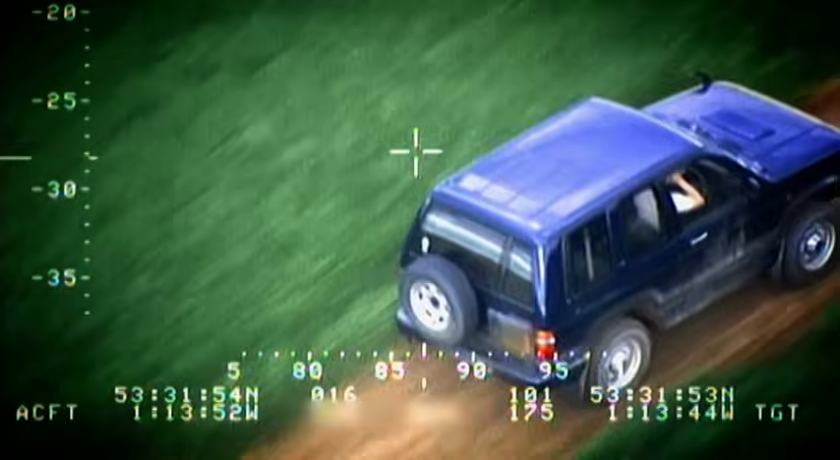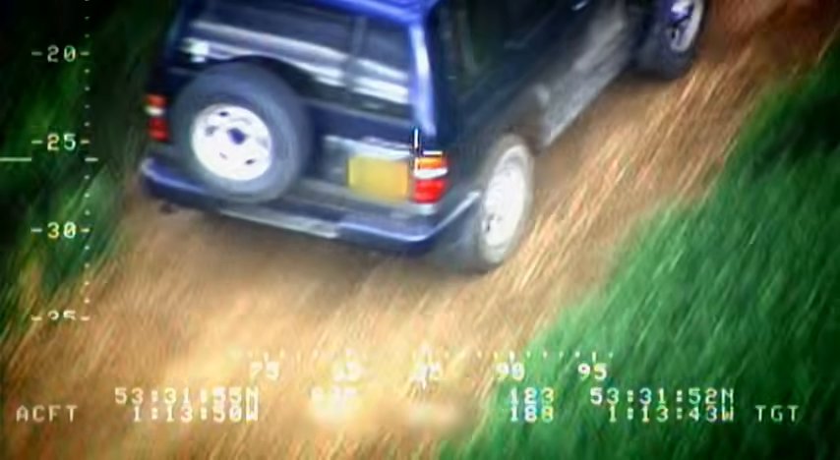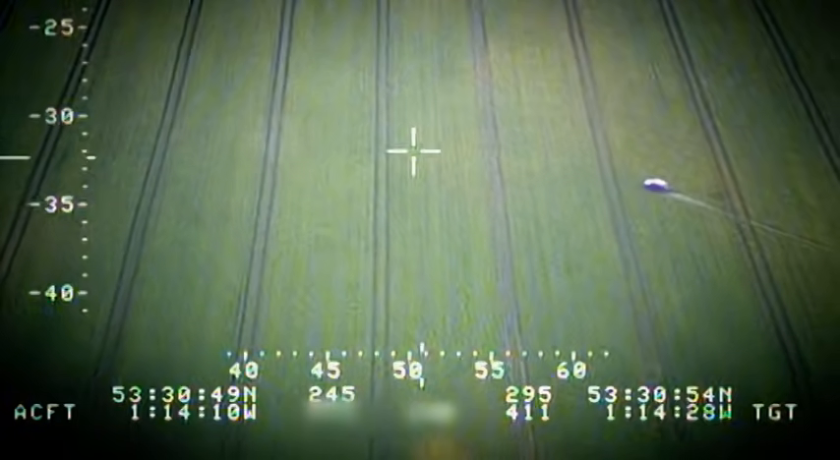We're looking sort of straight in through the driver's side door window, and you could quite clearly see that he was on his mobile phone, probably trying to arrange for somebody to come and perhaps pick him up from his hiding place. So there's only one reason he's on his mobile phone while getting chased by the police, so he's obviously not intending to stop.